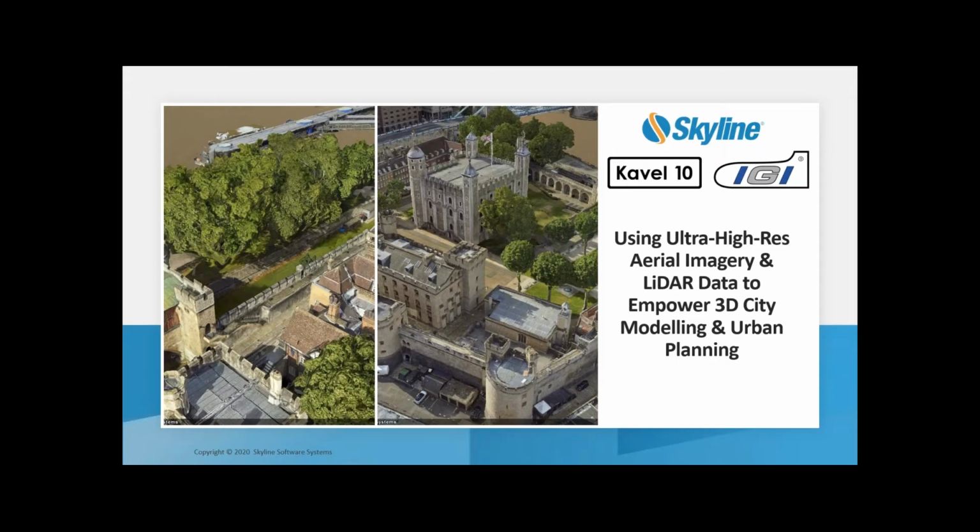Welcome everyone to today's webinar, using ultra-high resolution aerial imagery and LiDAR data to empower 3D city modeling and urban planning. My name is Catherine Ryan. I'm the head of marketing here at Skyline, and I am so excited to be here today with representatives of IGI Systems and Kavel 10.